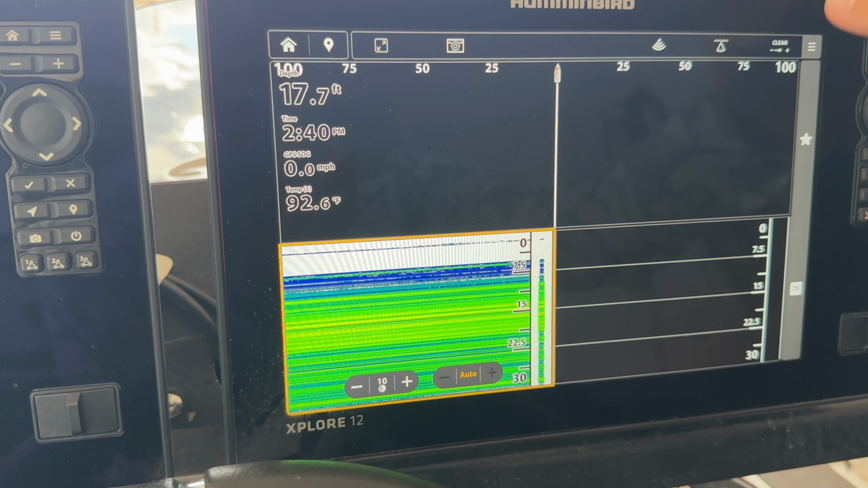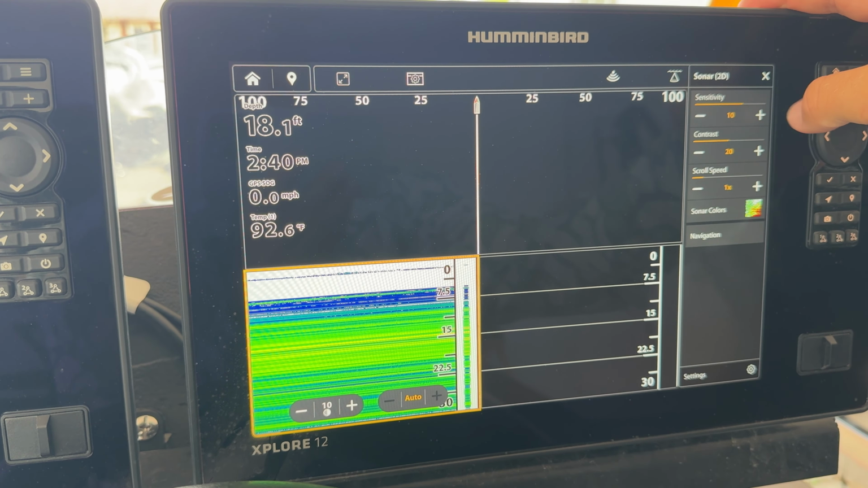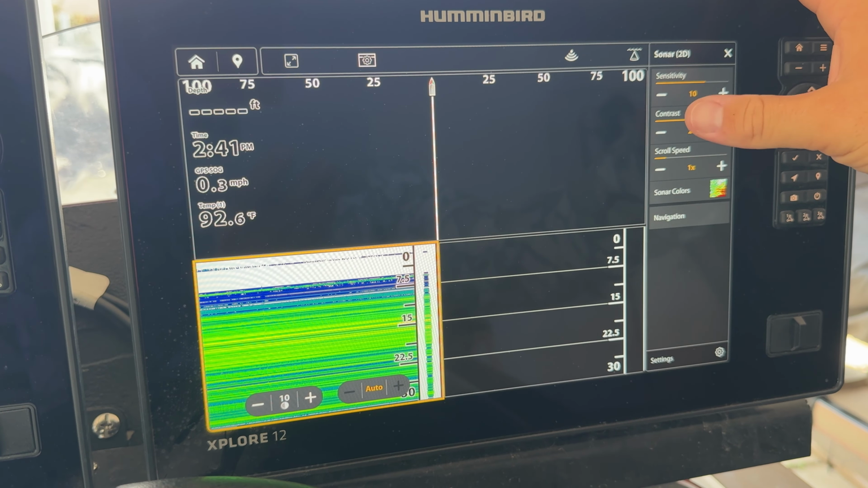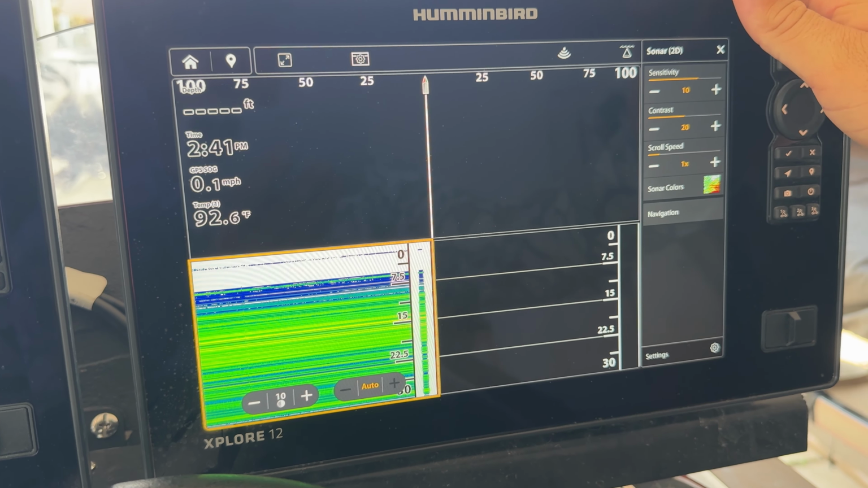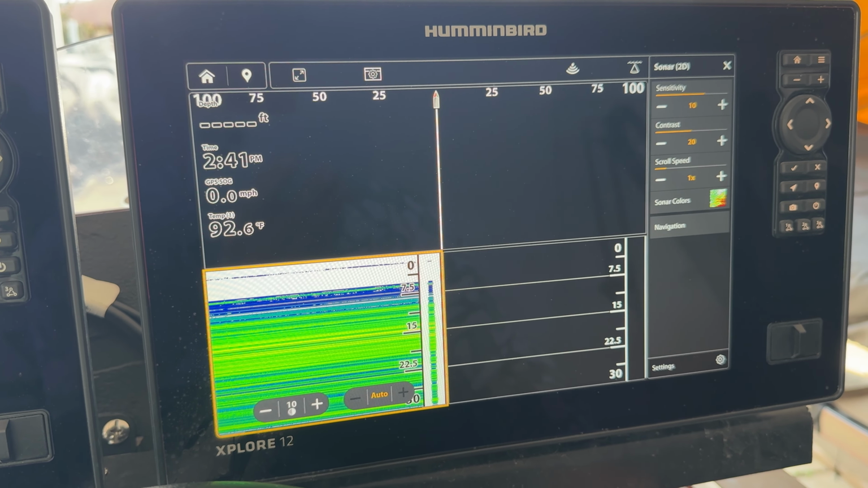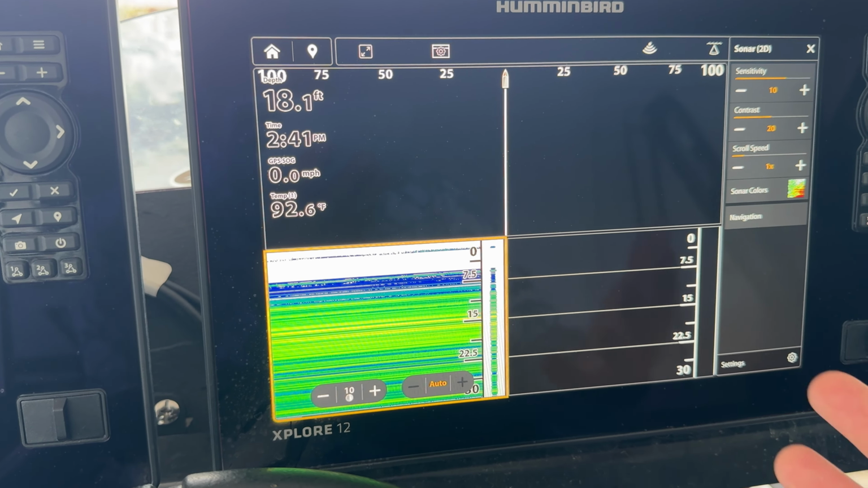2D is kind of self-explanatory. My sensitivity here is at 10, but you could probably bump that up higher. Contrast is set at 20. I haven't really messed with the 2D a whole lot since I got it. I use it more for validation of the hardness of the bottom and so forth. I'm using the side imaging and the down imaging a lot more to find the actual fish.